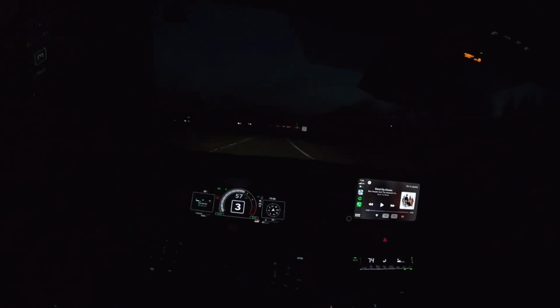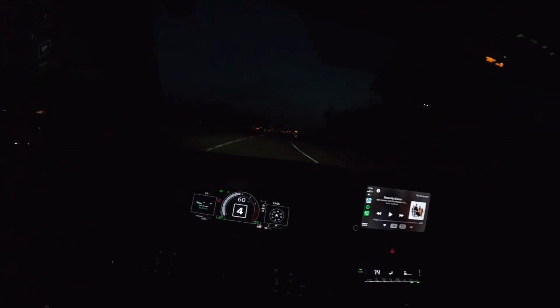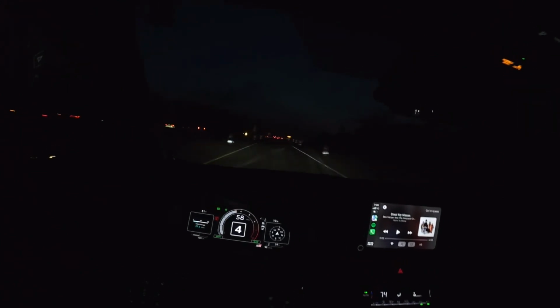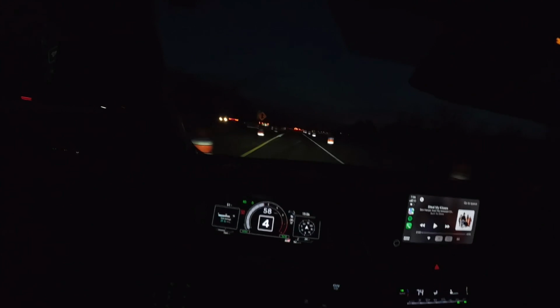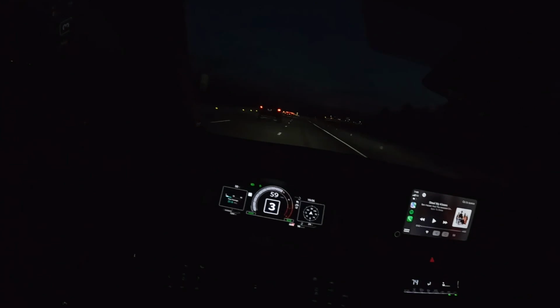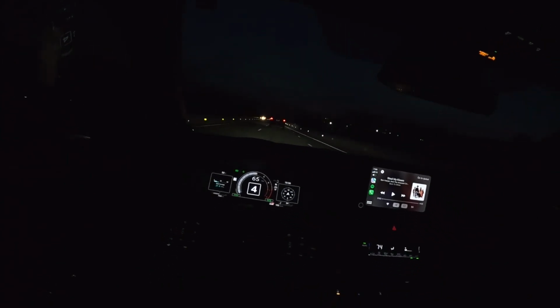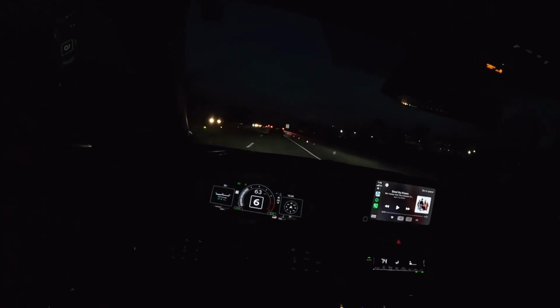I just rolled through here like a week ago, and they tore the whole half of the highway up going westbound. So now I got to see how to navigate through this. Oh, that wasn't bad at all. All right, so this is about to be a boring little stretch right here. I'll get back to y'all once we get to the exciting part.